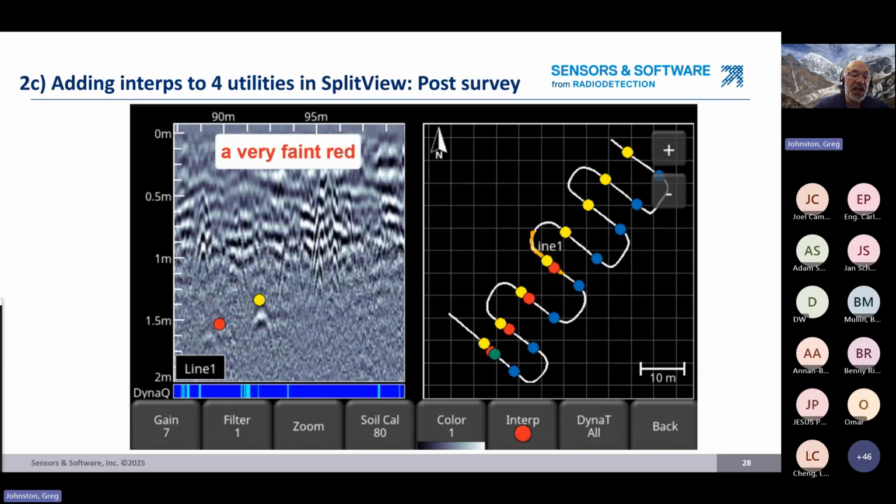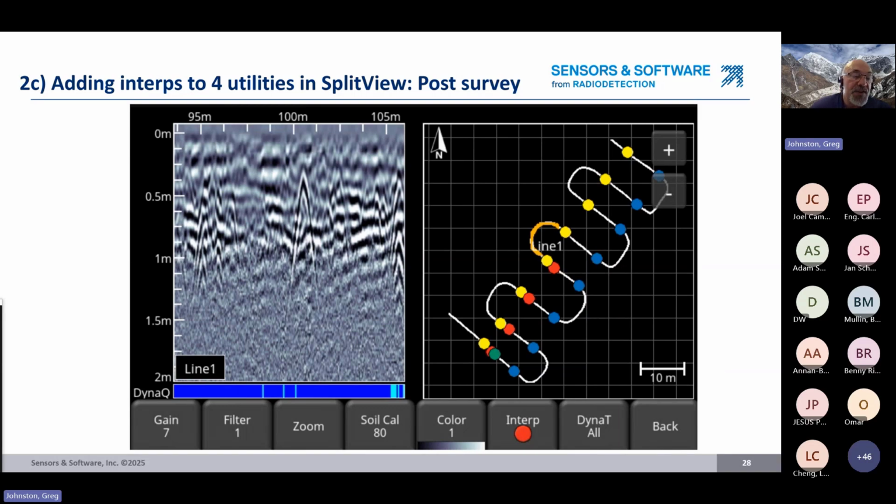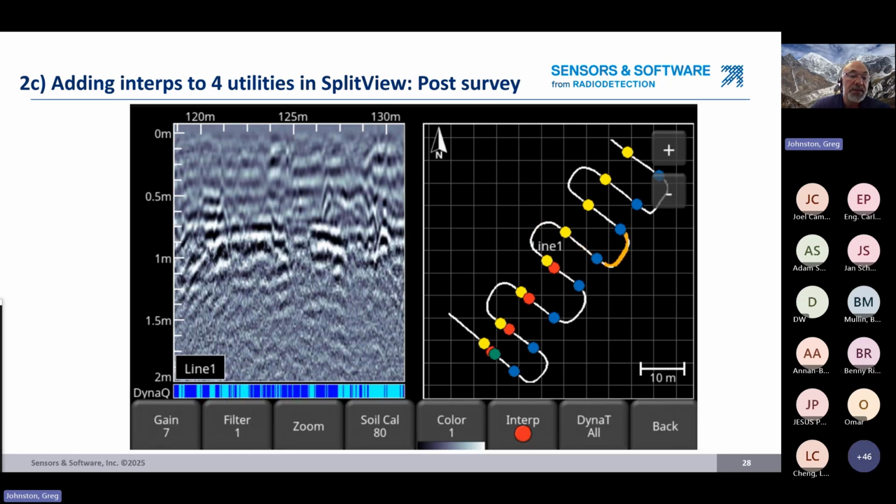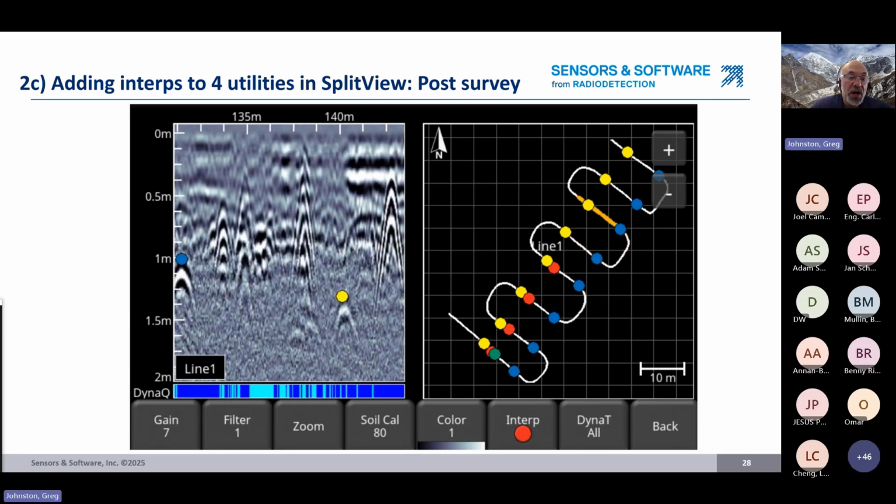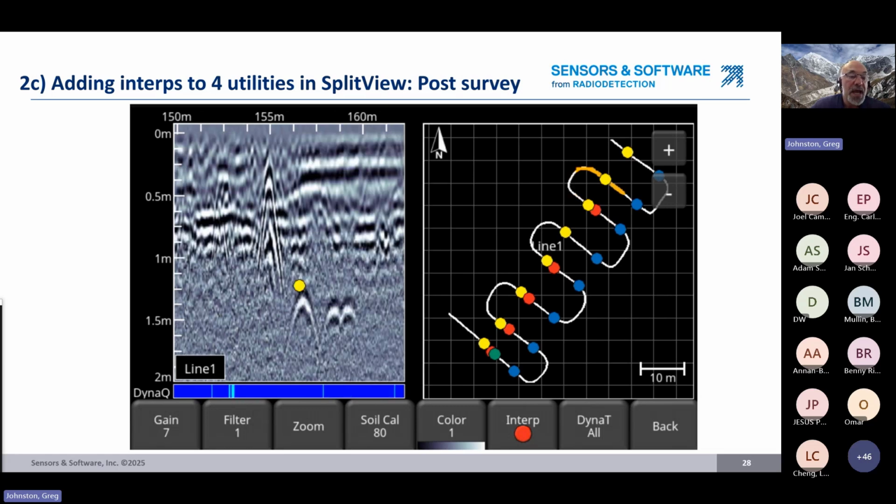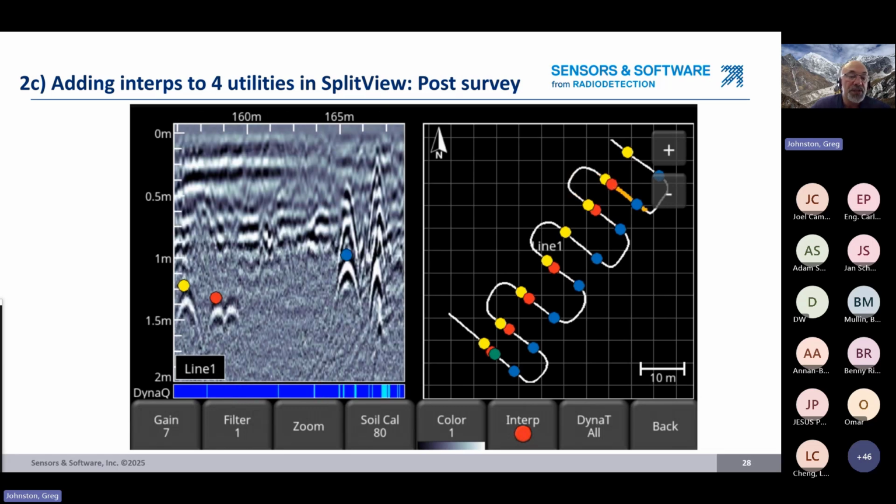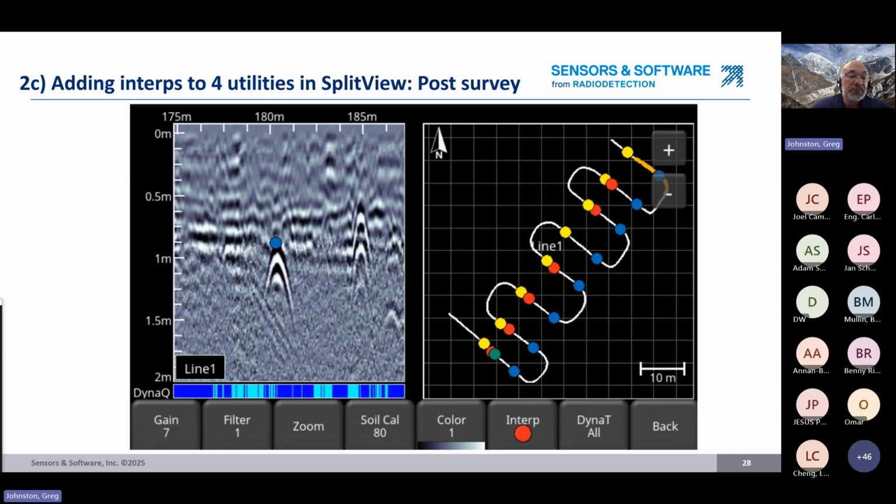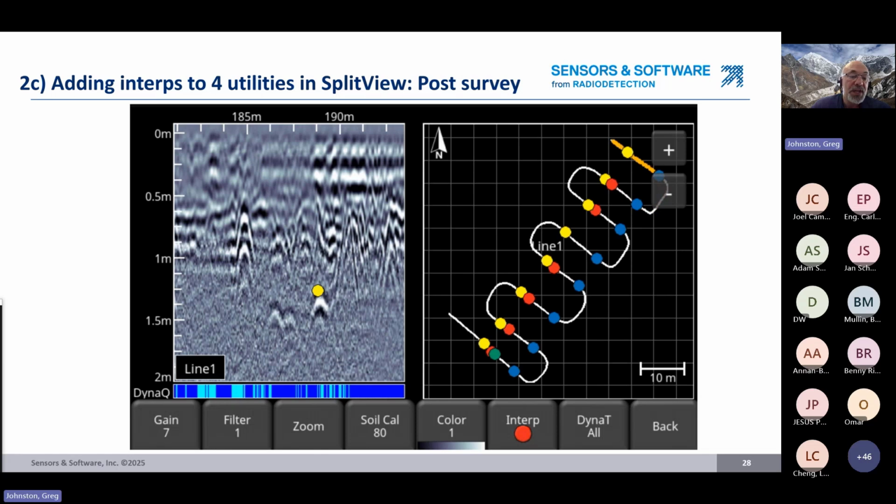Now in this case, it's getting dicey because we see a very, very faint red. Here we don't really see the red hyperbola, so we're not going to mark it. But we're going to move on and say, okay, now the hyperbola is coming back. I see it very faintly, and I put it in there, and it lines up nicely. Now it's much stronger. I've got a lot more confidence picking that one. And now I'm at the end of the line, and I do see it. It's faint, but I can definitely see it.